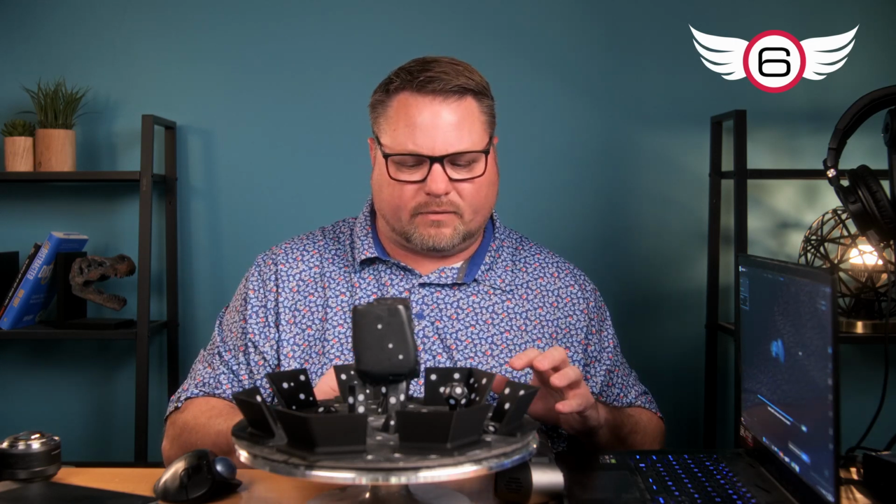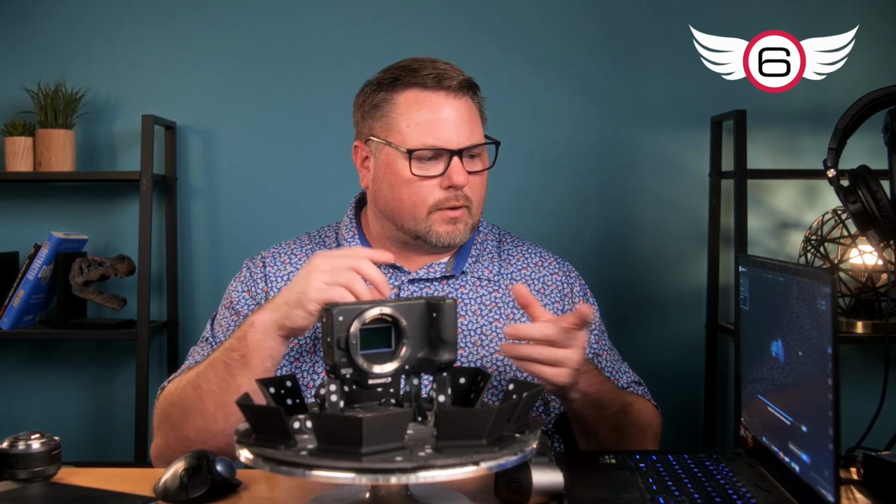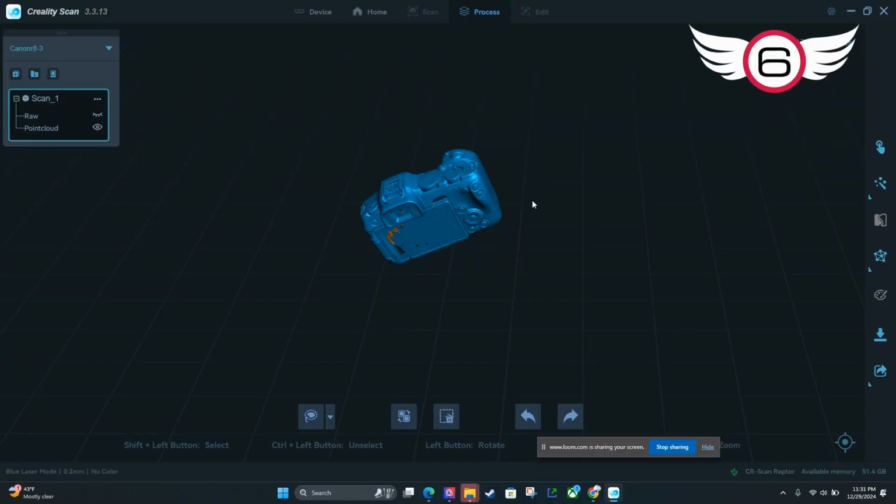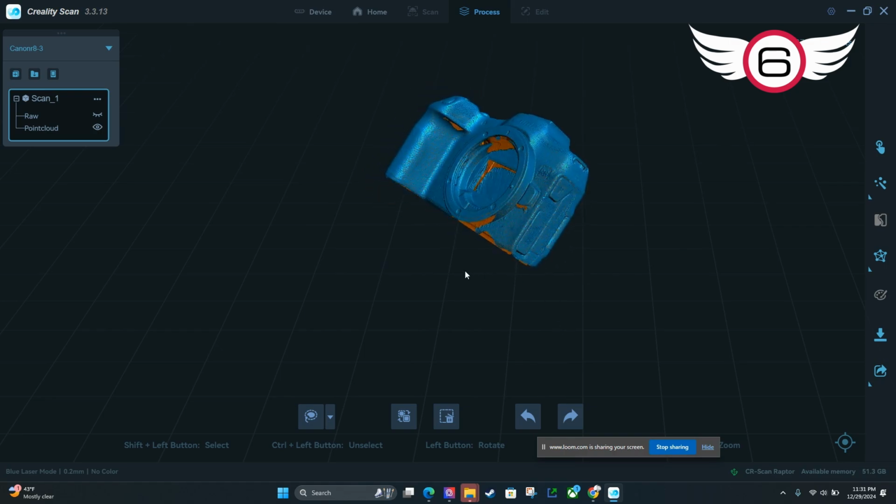So now I've got the camera flipped upside down. And again, all these tracking markers that I have all over this thing are really going to help me when I try to pull these two meshes together. And boom, there we are. We've got a nice optimized model. We can scan in, and it looks like it's doing a pretty good job.